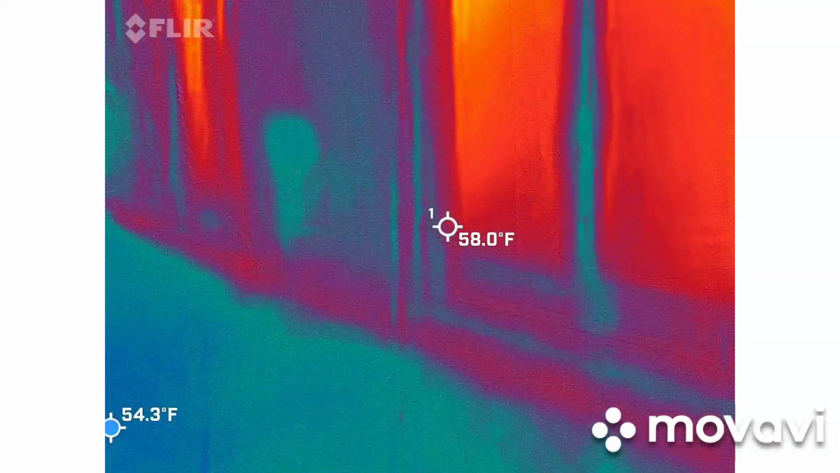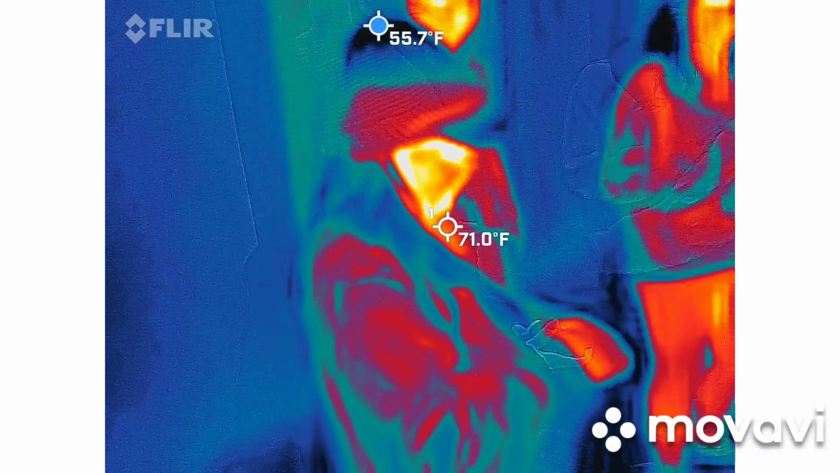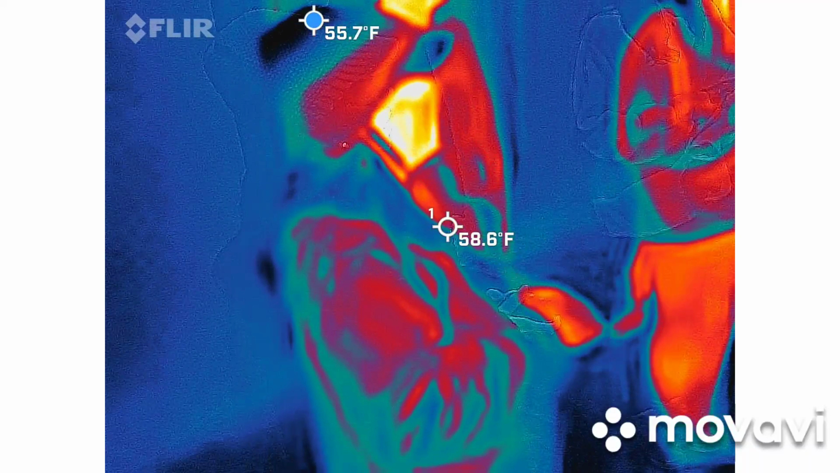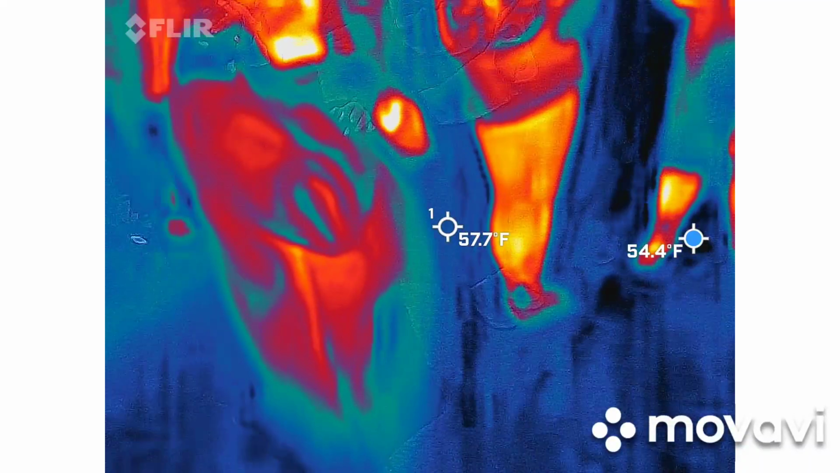Alright, so welcome to Lodge Alley, everybody. This is a very interesting space. The last place we were at was an intelligent ghost. This is not the case here. This is a residual ghost. What happens here is kind of like watching a movie over and over and over again.